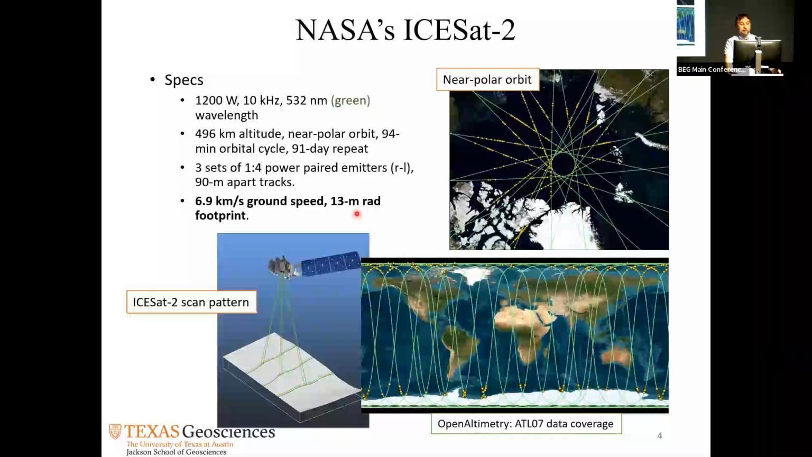And the second biggest challenge is the pulse. When it's shooting a laser beam, by the time the beam hits the ground surface from 500 kilometers, the pulse enlarges and the footprint is 13 meters in radius. Compared to ours, which I will talk about later, it is quite wide, and that's another challenge.